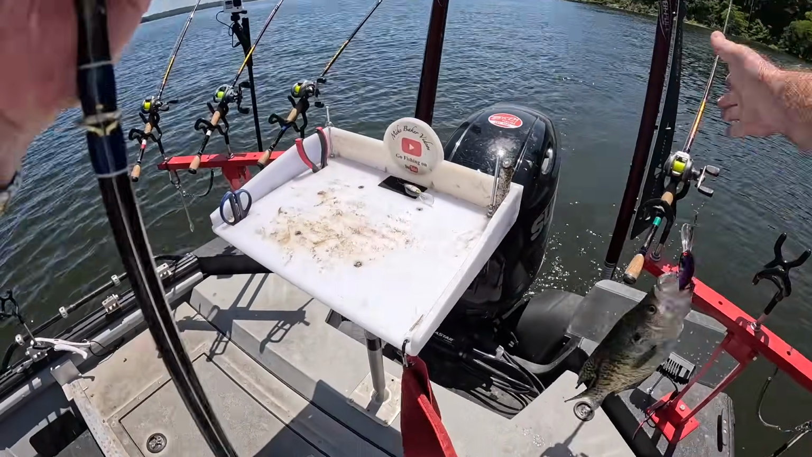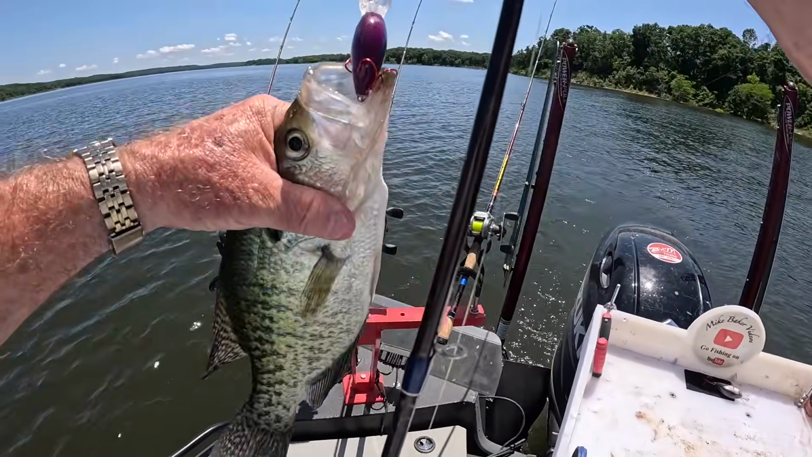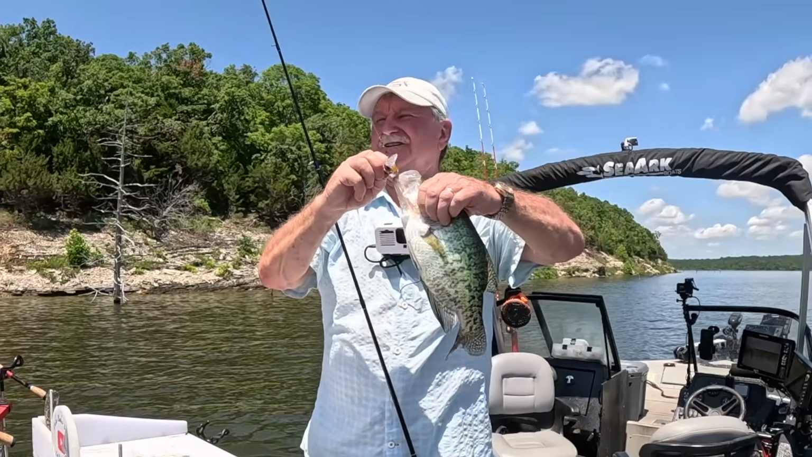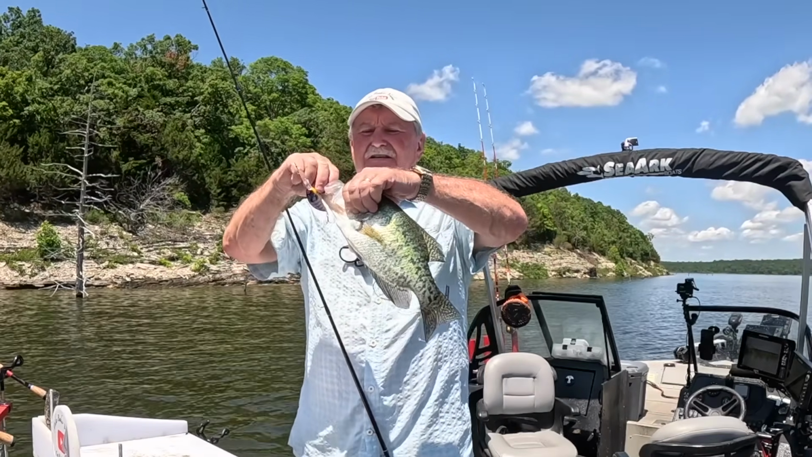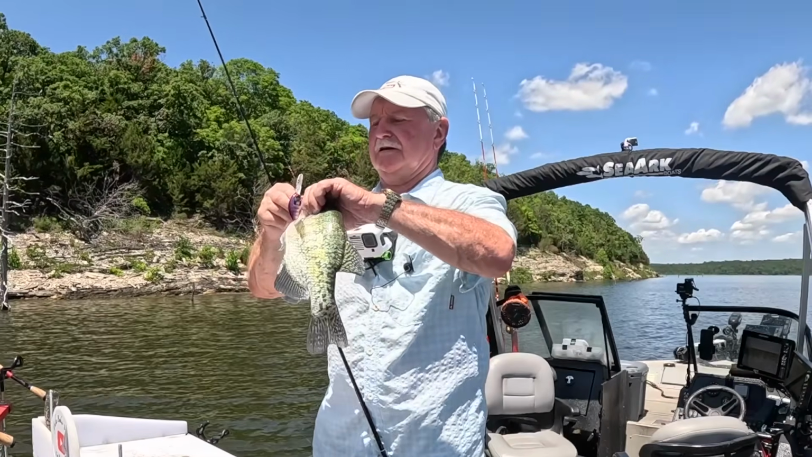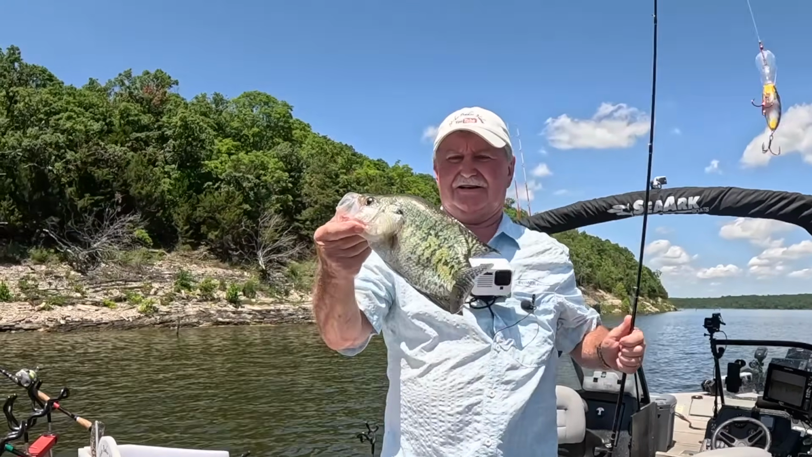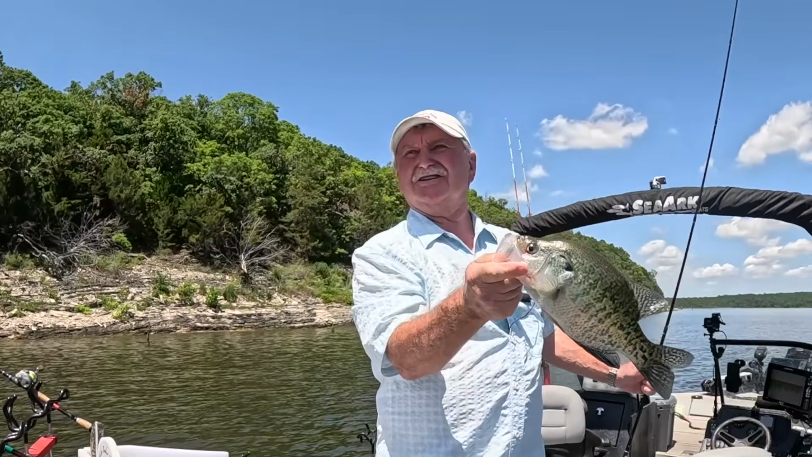Of course, that's on that sun perch. Man, that's a nice fish. Old sun perch does it again. I mean, look at that. What a way to start the day.